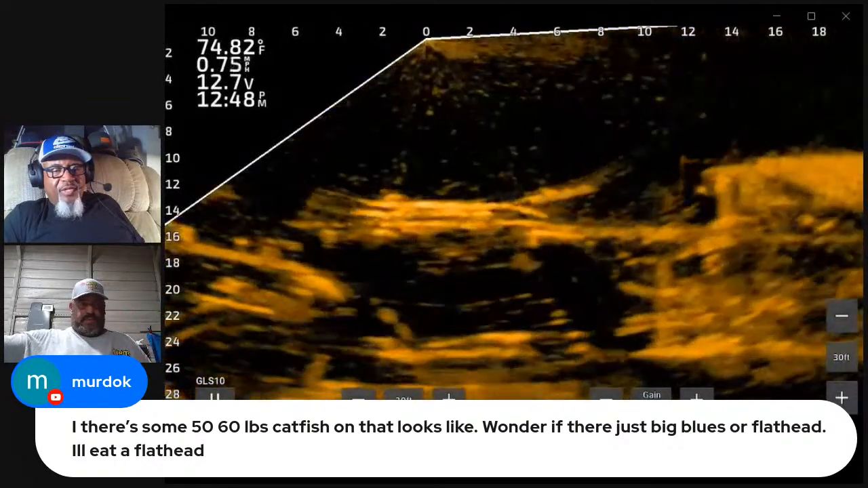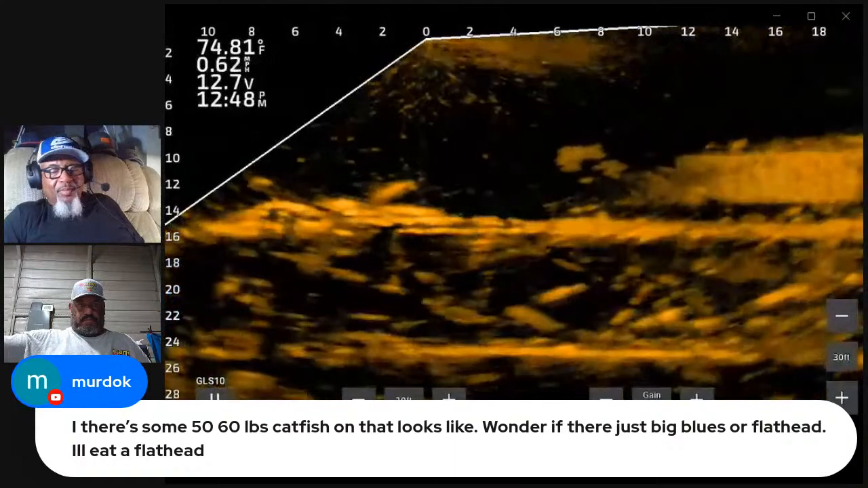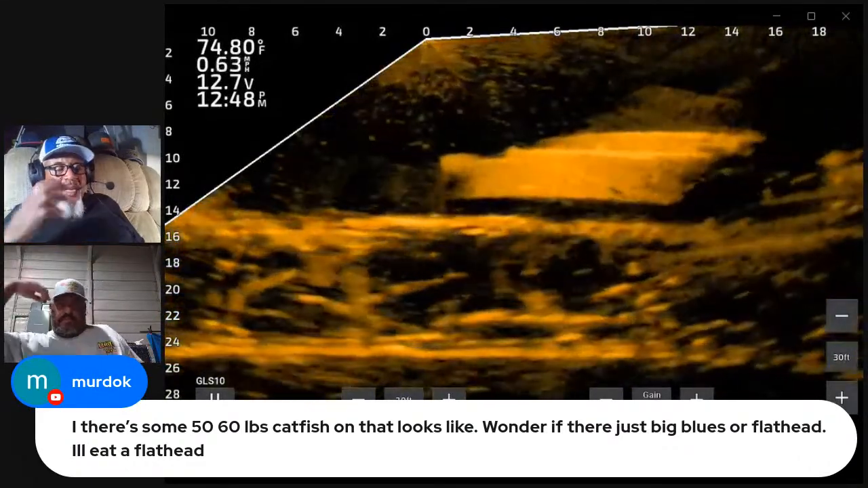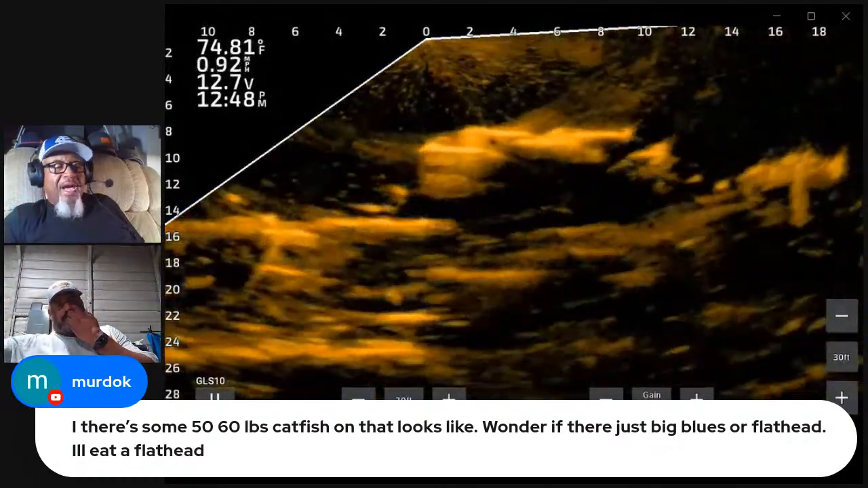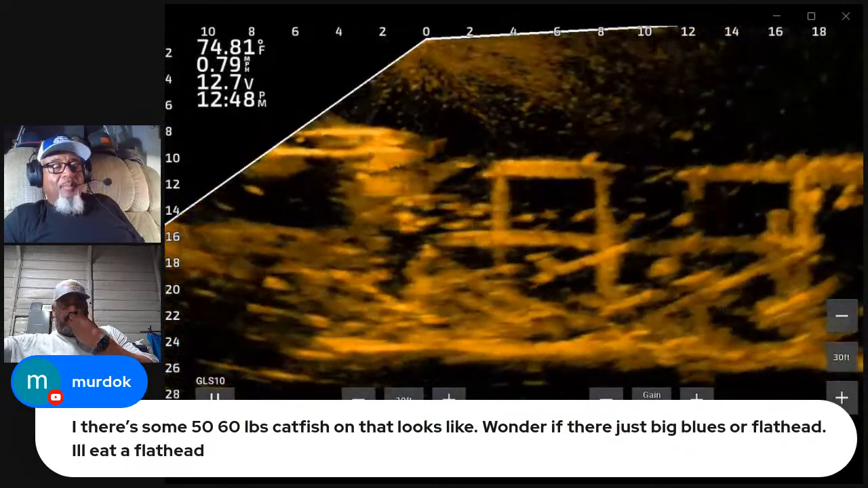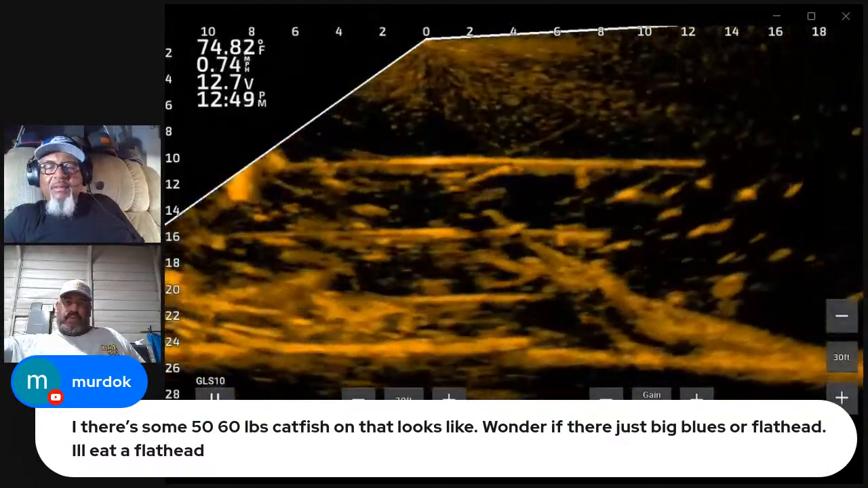Murdoch says there's some 50 or 60 pound catfish on that. Looks like it. I'm willing to bet. Wonder if they're just big blues or flatties. I'm thinking mostly blue. It's been several years ago, I recorded two massive blues. One had another blue's head in his mouth, and I'm willing to bet they both died. I tried to break them up, but I wasn't able to. Man, these things were massive. One had the other one's head in his mouth, like he was trying to eat it.